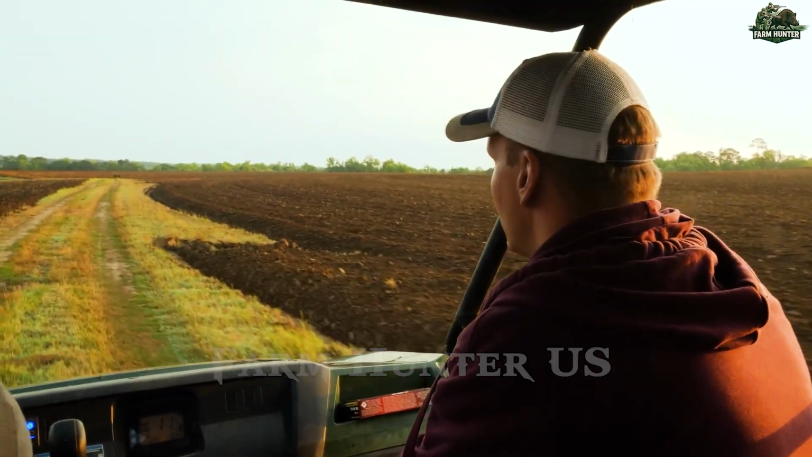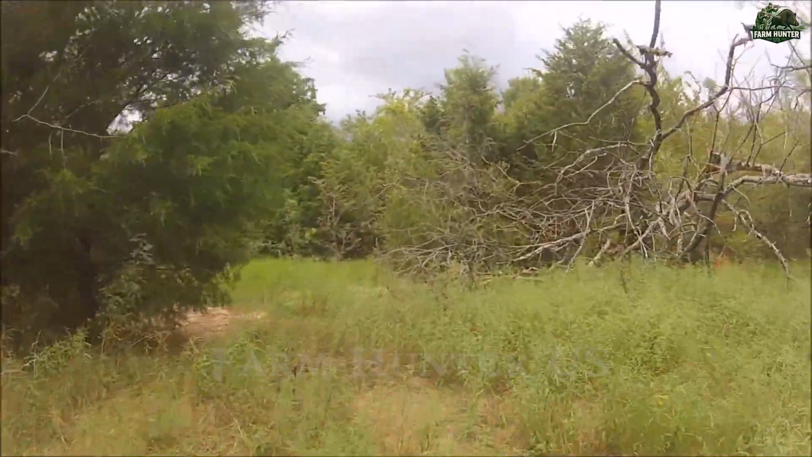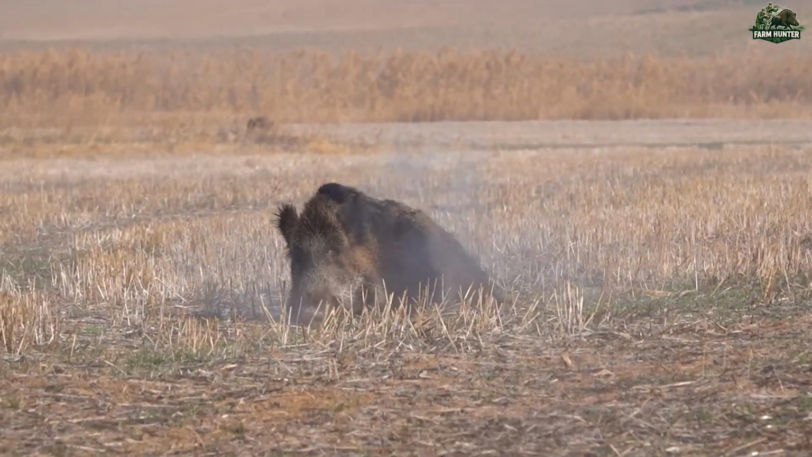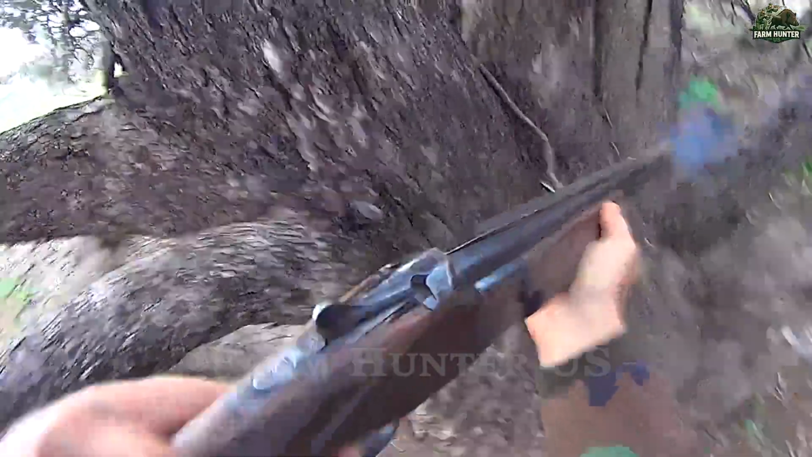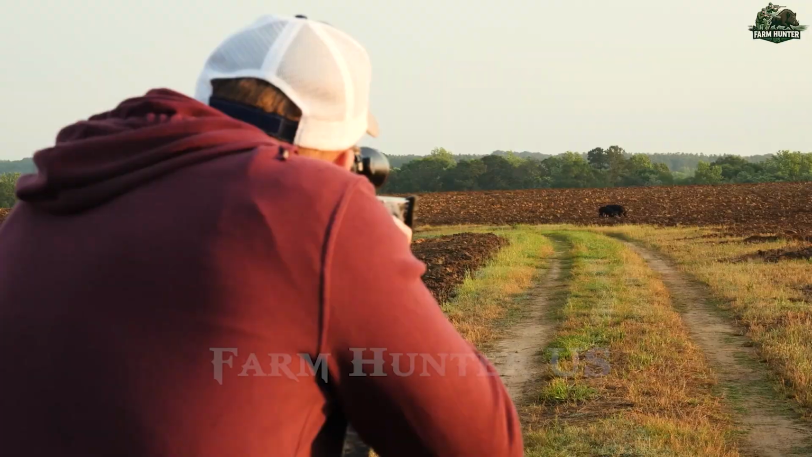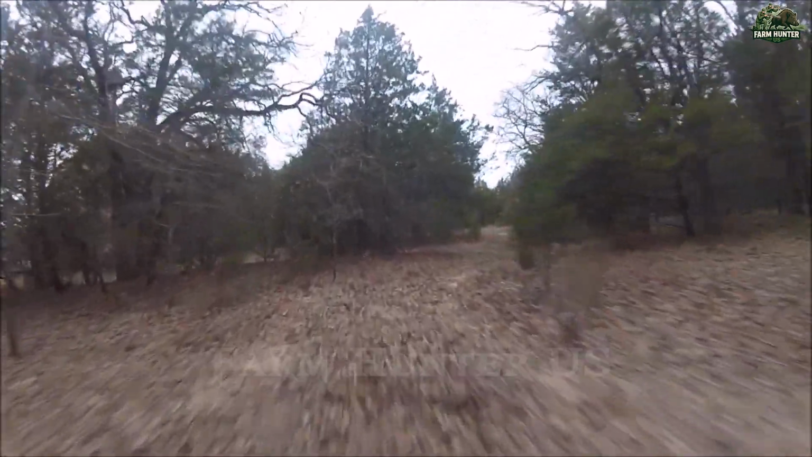As dawn painted the horizon, we regrouped for one last push. This time, no splitting up, just one tight, determined unit. We focused on the toughest beasts still out there, the ones that had evaded us through the night. As they emerged, we let loose a final, concentrated wave of fire. The field fell silent once again, but we knew the silence wouldn't last. The wild boars would return, they always do.